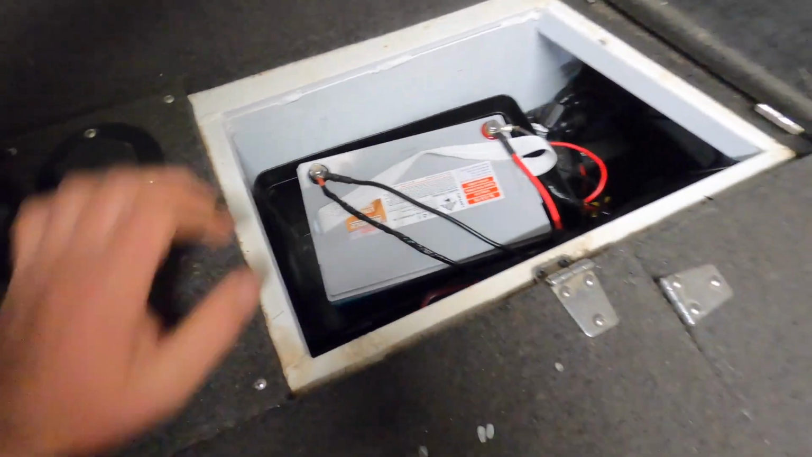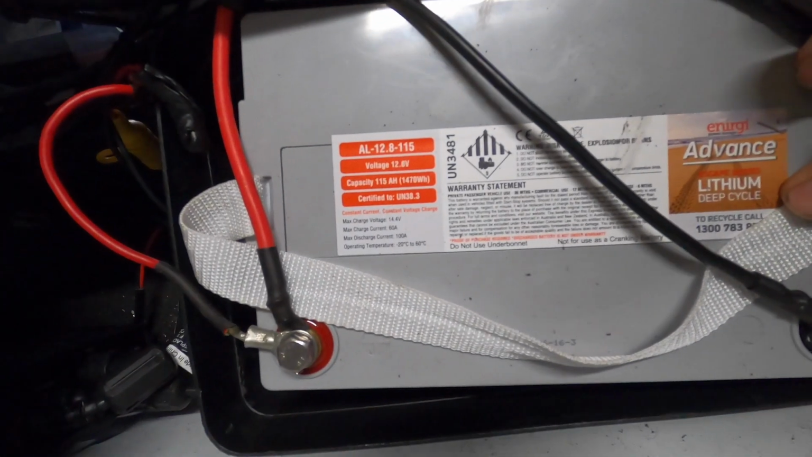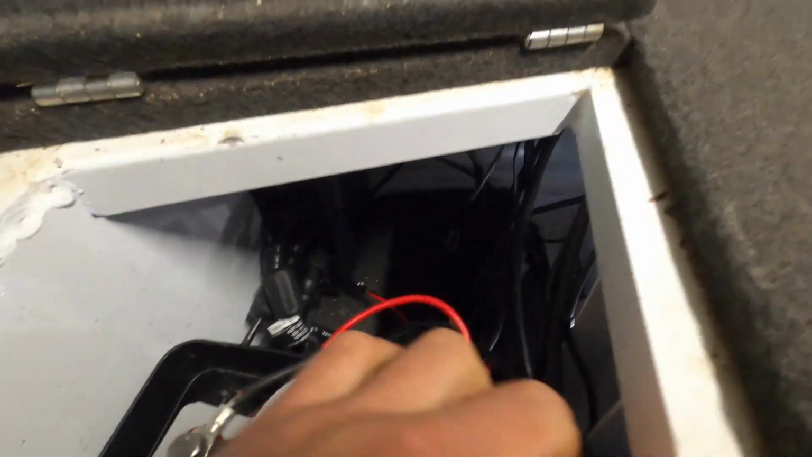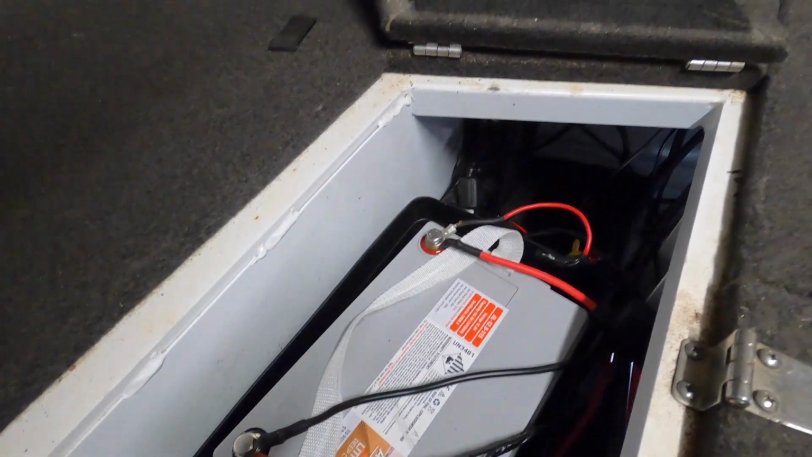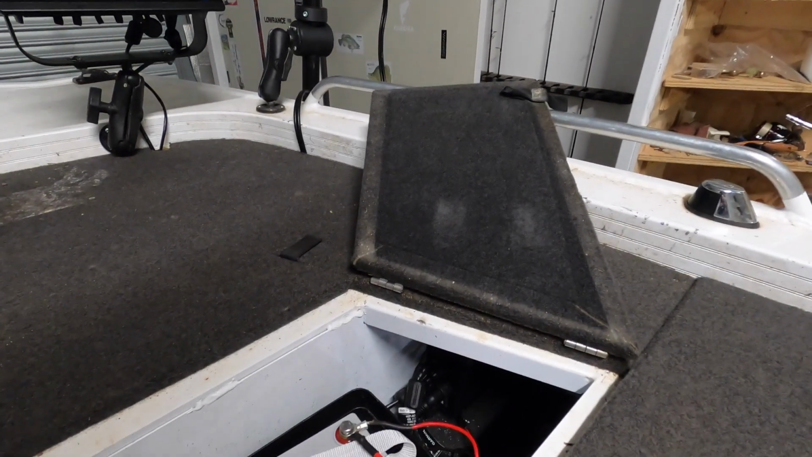That's my battery there. That's the figures and stuff that are on that battery. I soldered and taped up and shrink wrapped all my connections, and there you can see the black box is sitting underneath there. That second set of cables there is just positive and negative going to a dual battery switch, which I can use if I need to use this battery to crank my petrol motor in the case of emergency if I flatten my cranking battery.